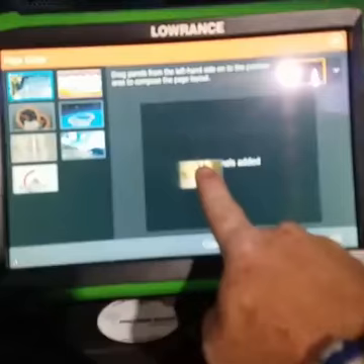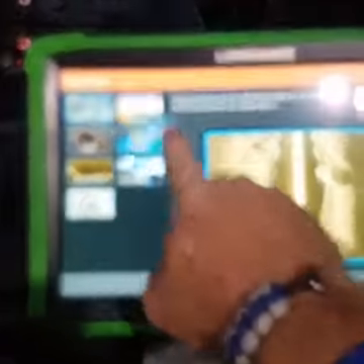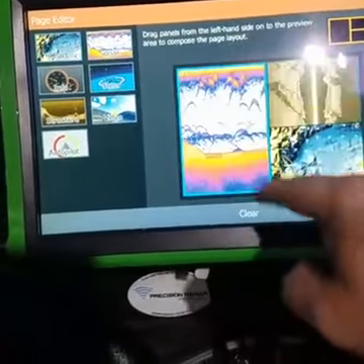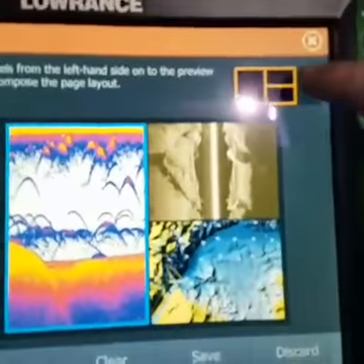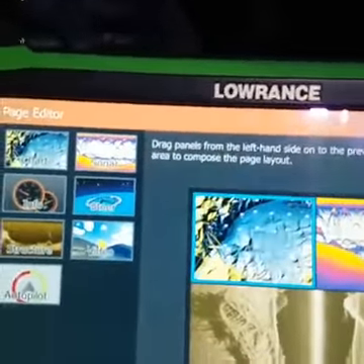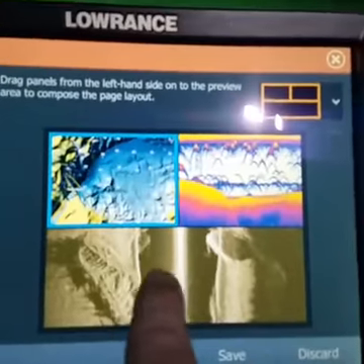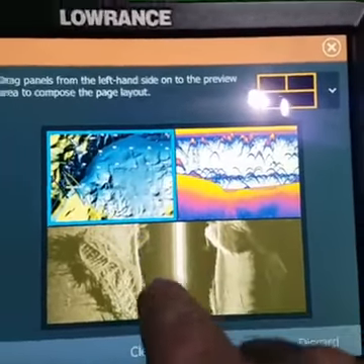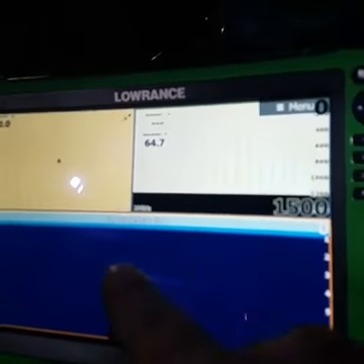So I would grab structure, chart, and sonar, and I would go up here to the top and make sure you've got a wide bottom, and you want to pull your structure down to the bottom, pull your chart to the left. So now you've got this display right here set up, which is the same thing I'm running over here.